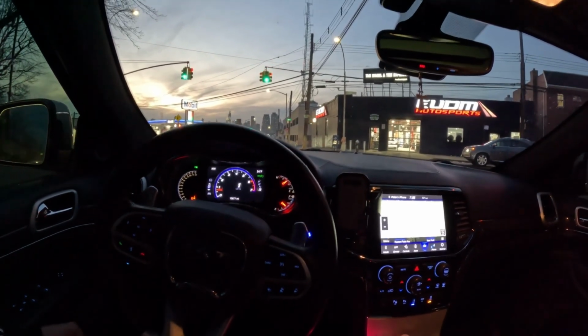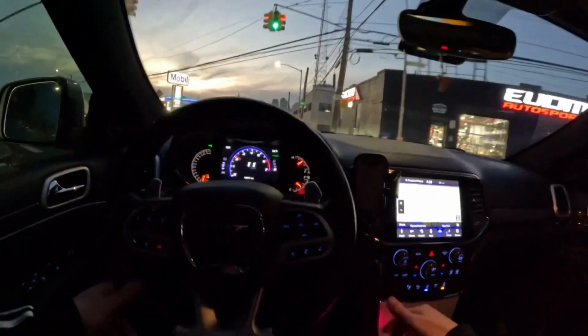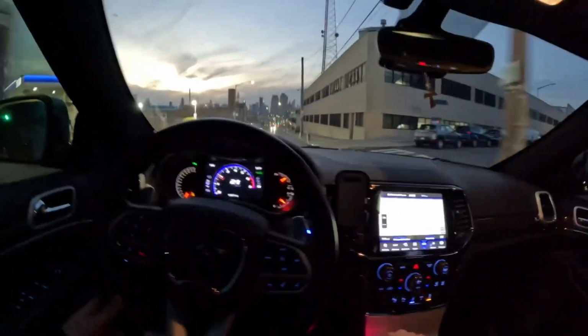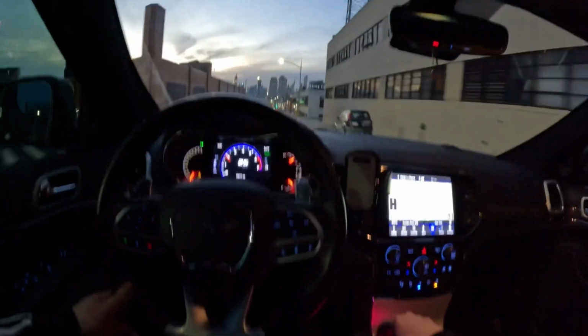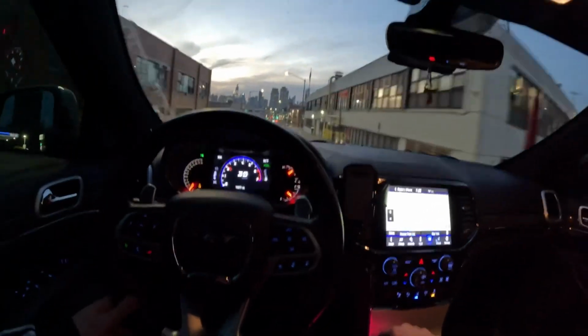And then, I actually don't have a spare tire in this car. If there's any SRT owners or Trackhawk owners watching this, did your car come with a spare tire, yes or no? Because I don't remember even being offered the option when I bought it.